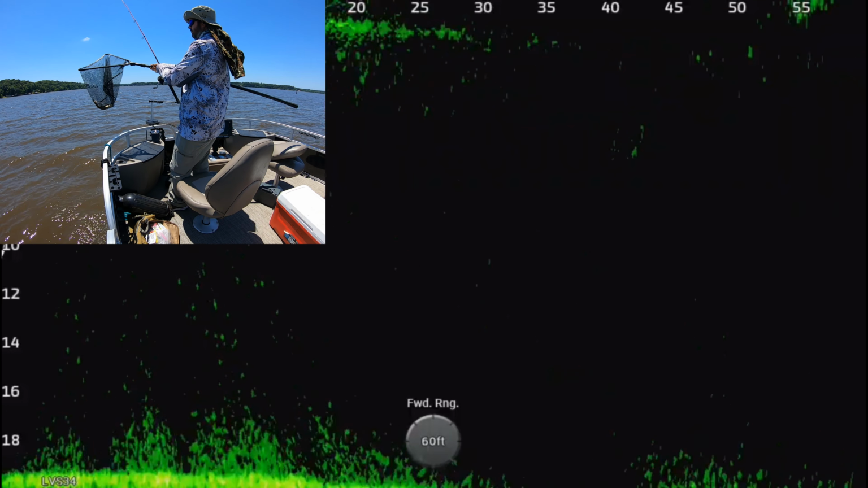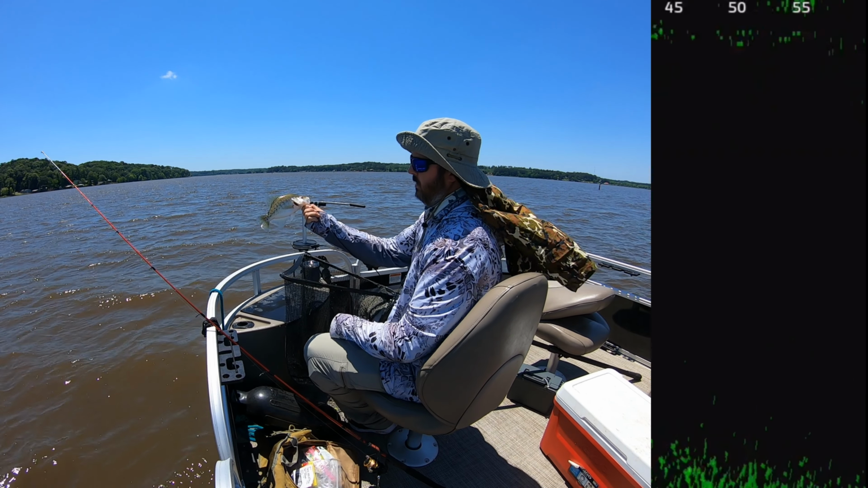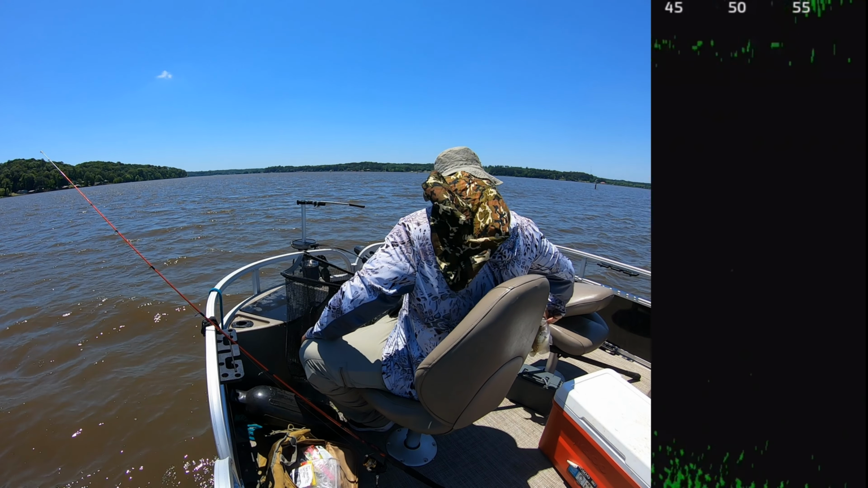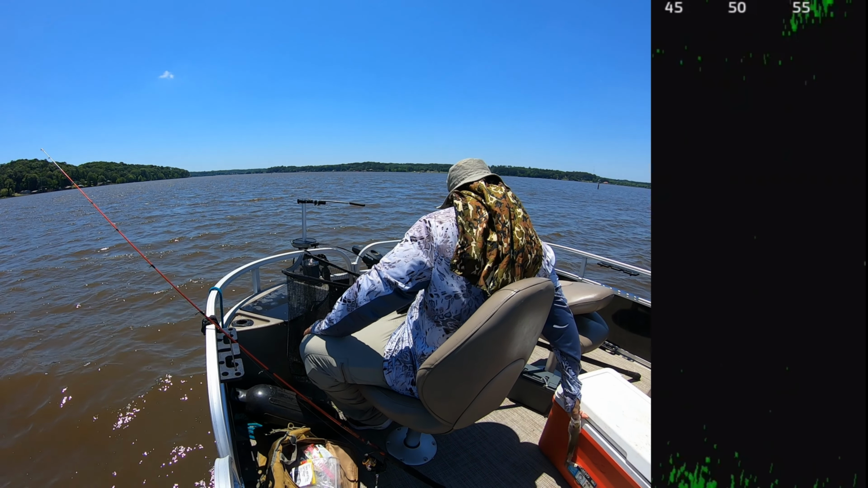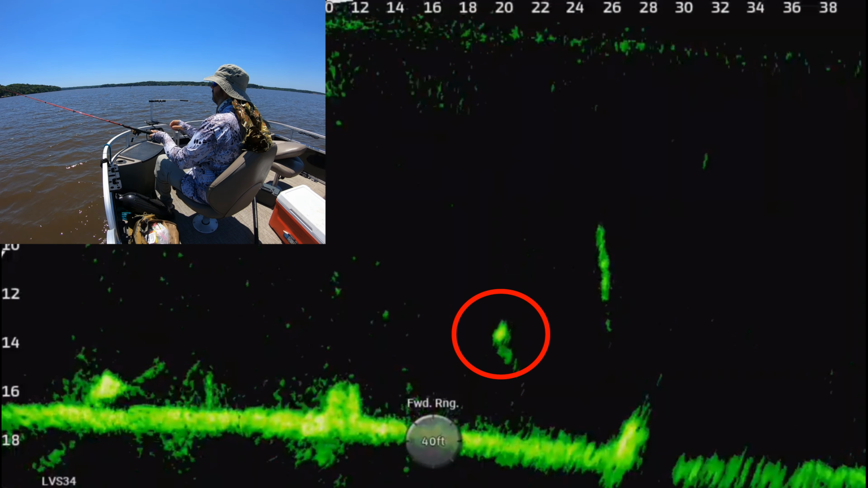But that's the challenge in the summer. That's a challenge too. The fish are moving constantly, on the go. There it is, just a normal 10-inch crappie that I spent 15 minutes catching. But I didn't give up on him.